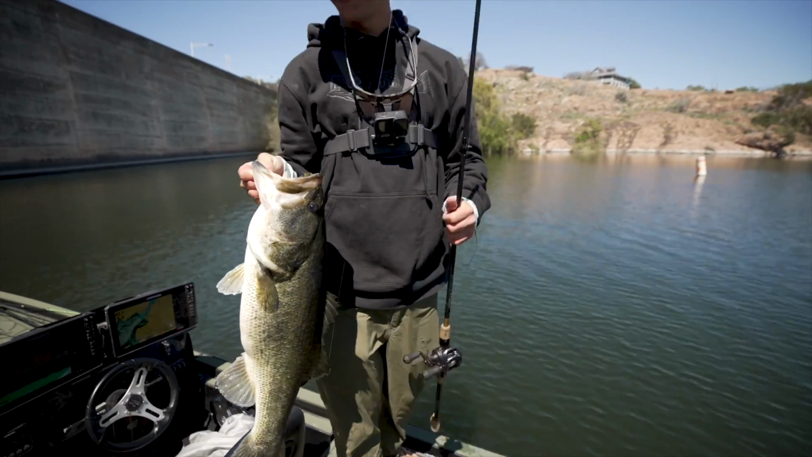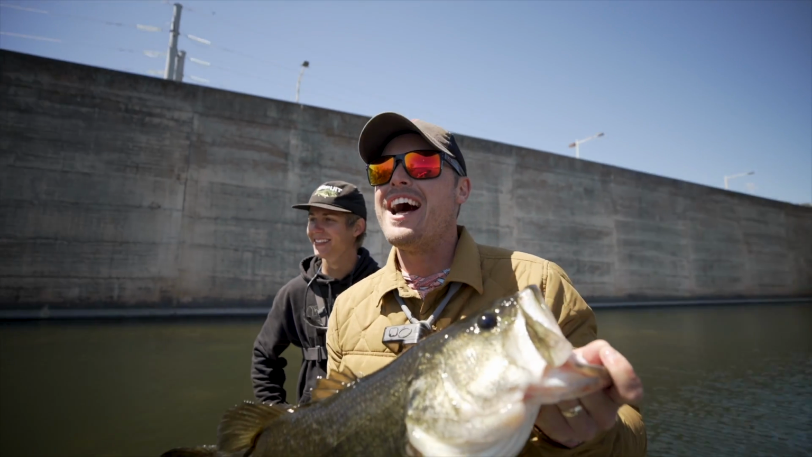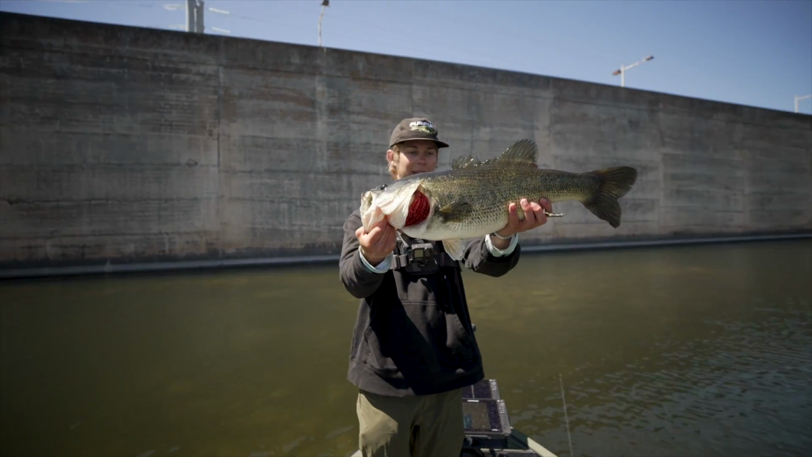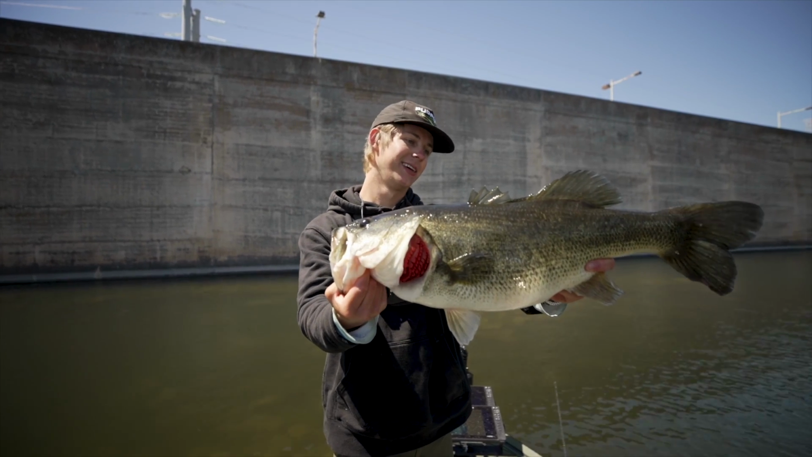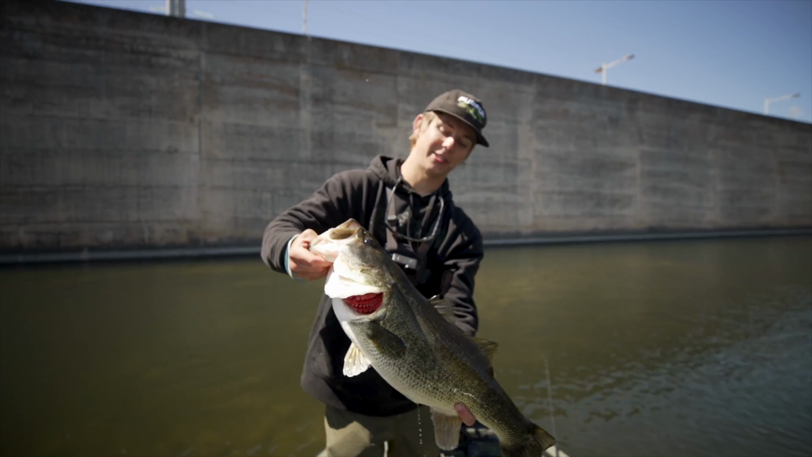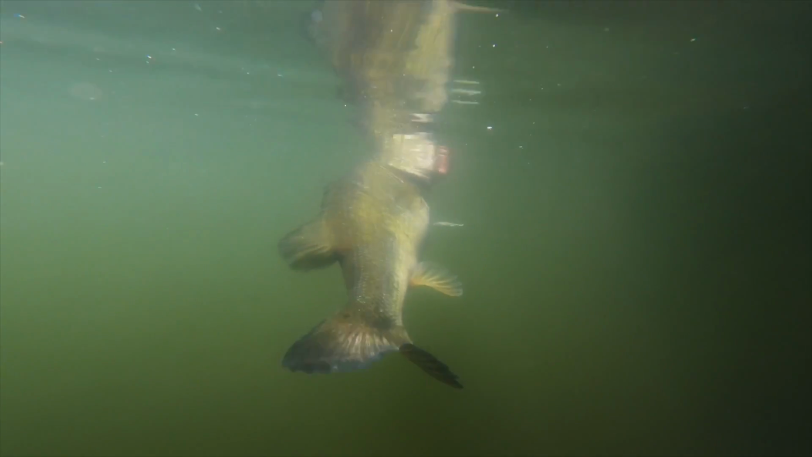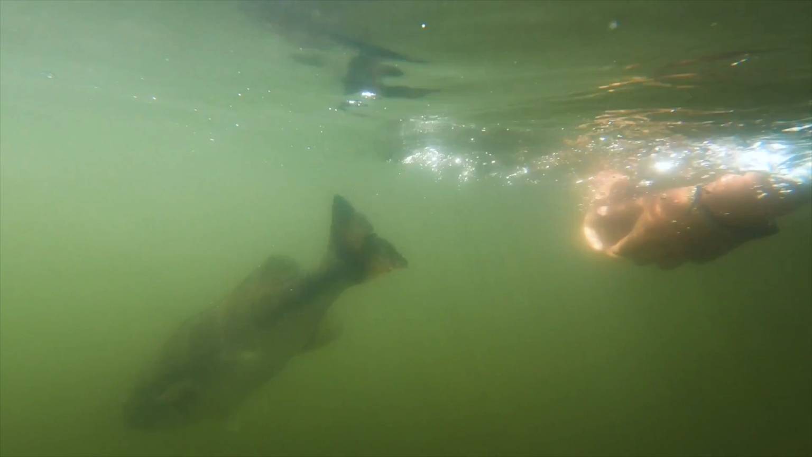Let's go. Smells like success. Let's go. You want to put Junker back in? Yeah, bud? Let's get her back. Beautiful 7.5 pound springtime Texas bruiser big bass. And like I said, you guys do not need LiveScope to catch big fish. Sometimes you just use your eyes, but man, what a beautiful fish. Let's get her back right where we caught her. Female bass. Right back down where she came from.